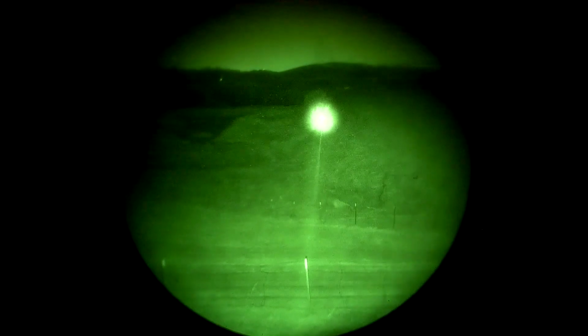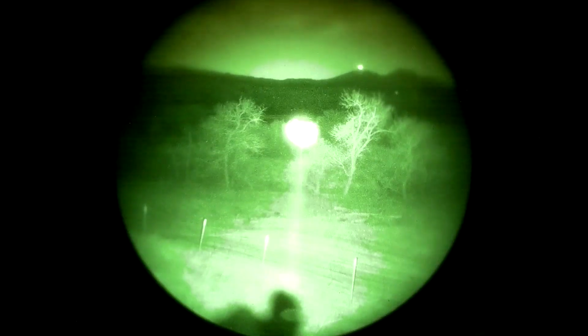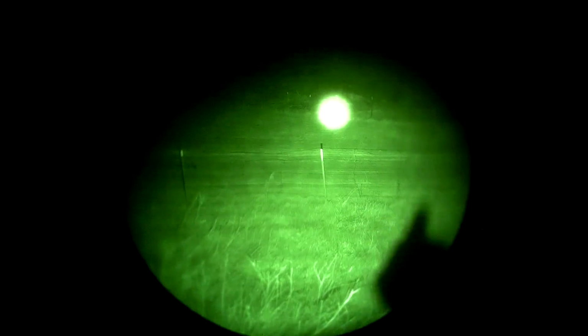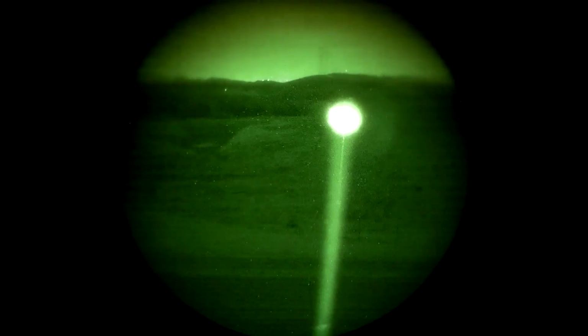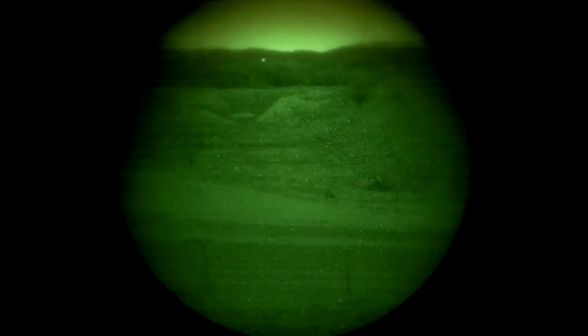25, 200, 400 yards, and then 500, 600 yards, all the way out there. Now, if I don't want all of this extra light, I can put it in long range mode, and I only get the tight hotspot. I don't get the extra flood around it.